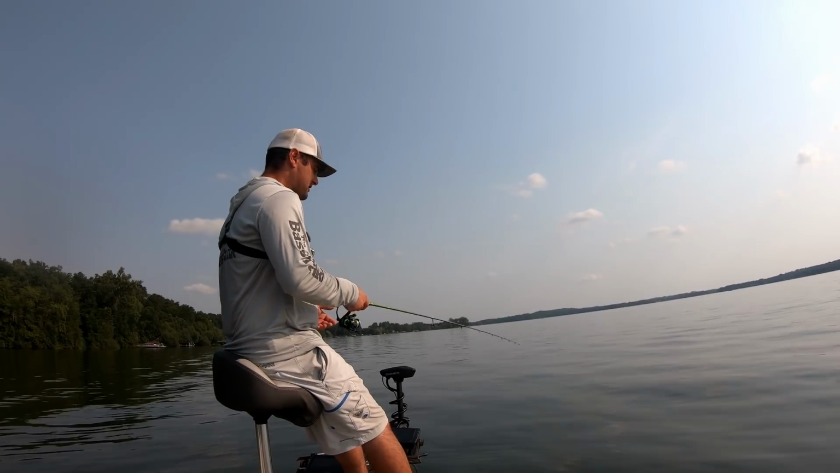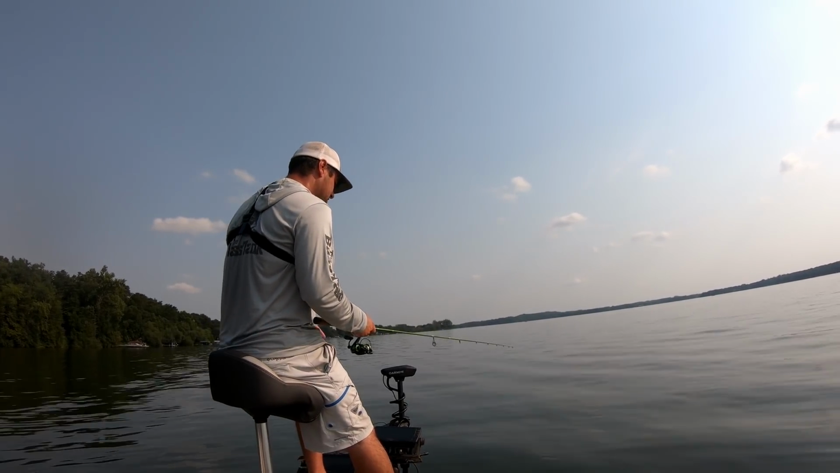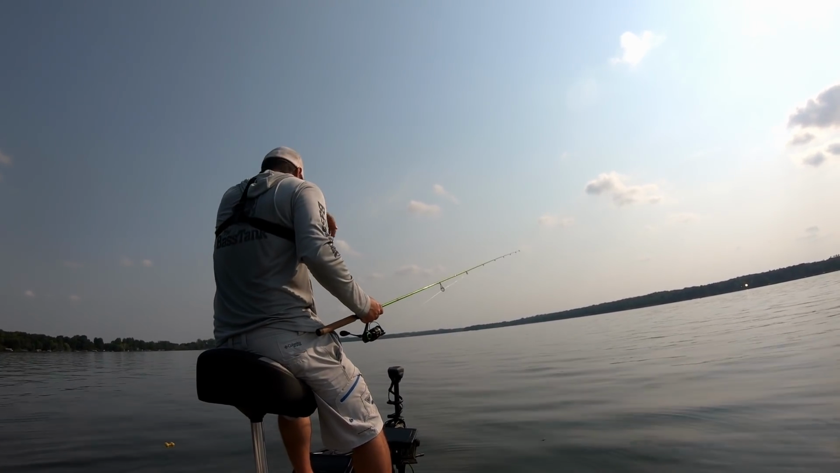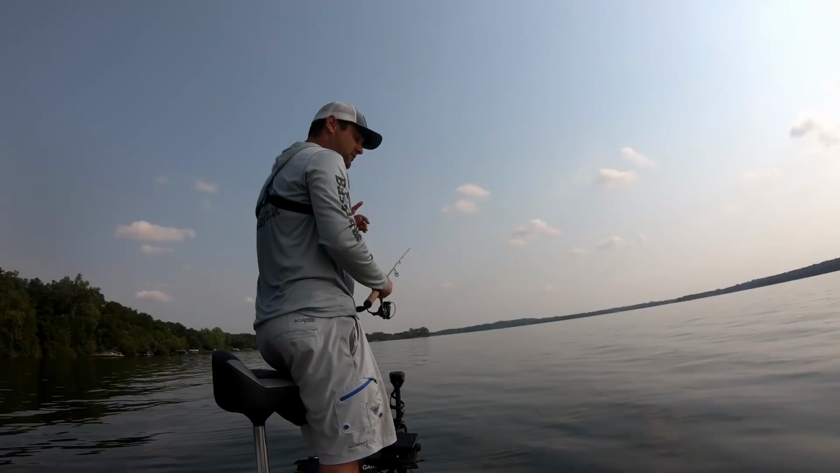Eventually you'll just get good enough to know how much line you're flicking out each time. You won't have to worry about that, but that's a good way to guess if you're not sure at all. So those are a few tips that you can use when you're fishing brush piles or cribs or something vertical jigging, and trying not to get stuck on that piece of timber or concrete or whatever you're fishing over.